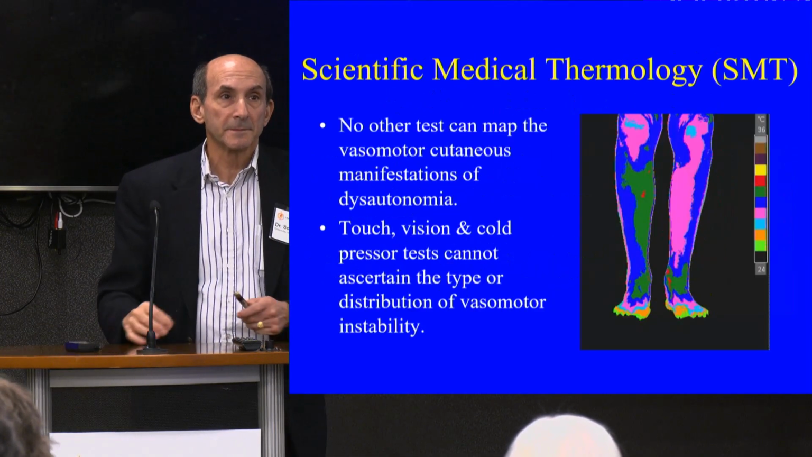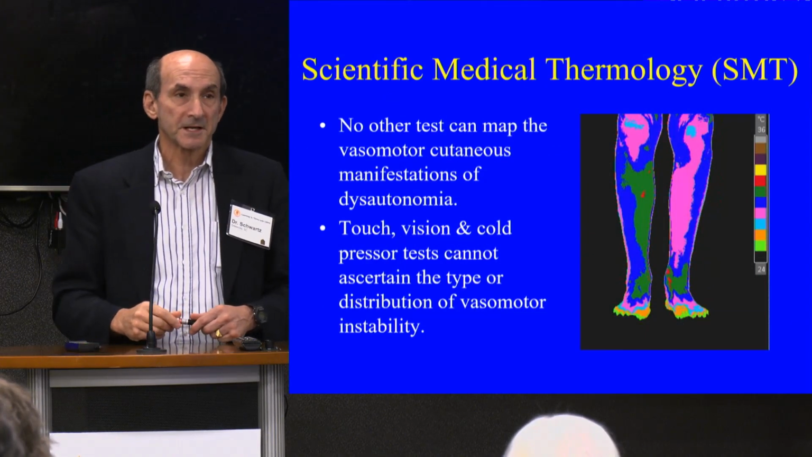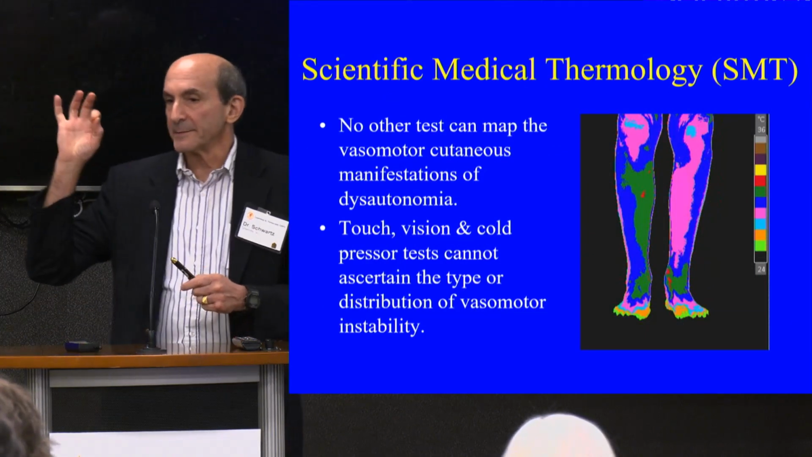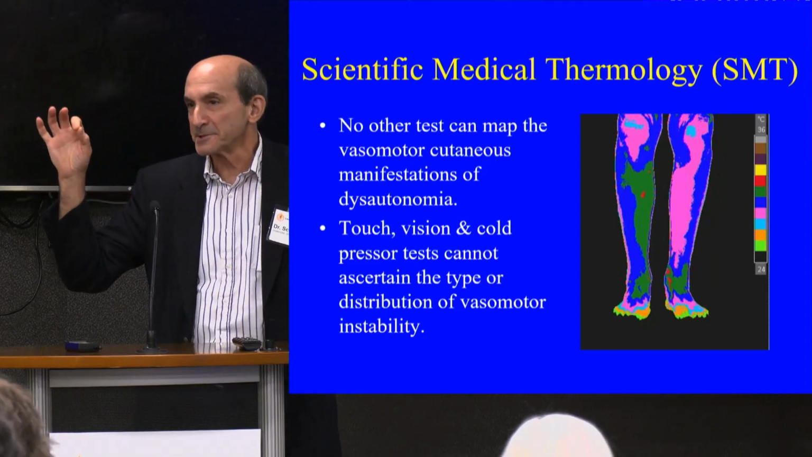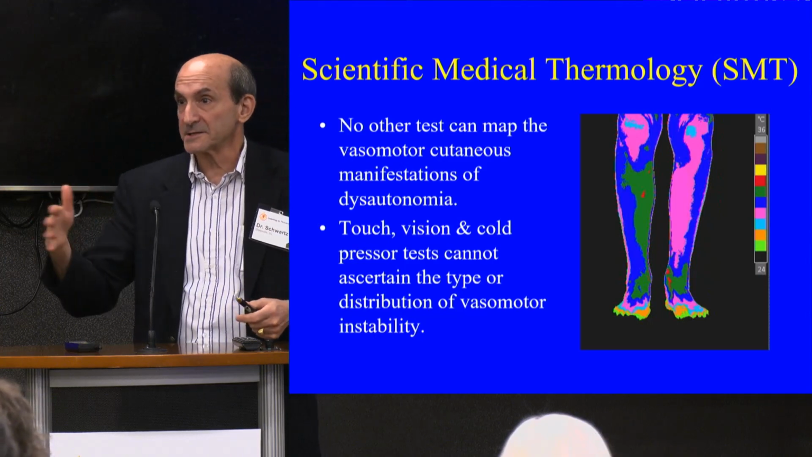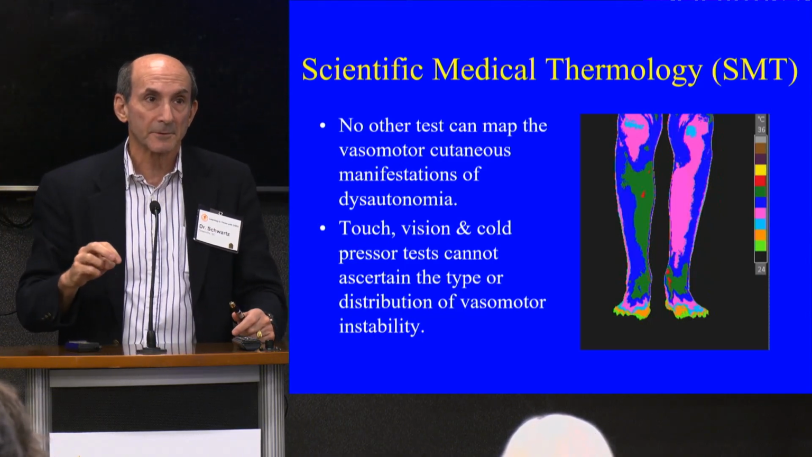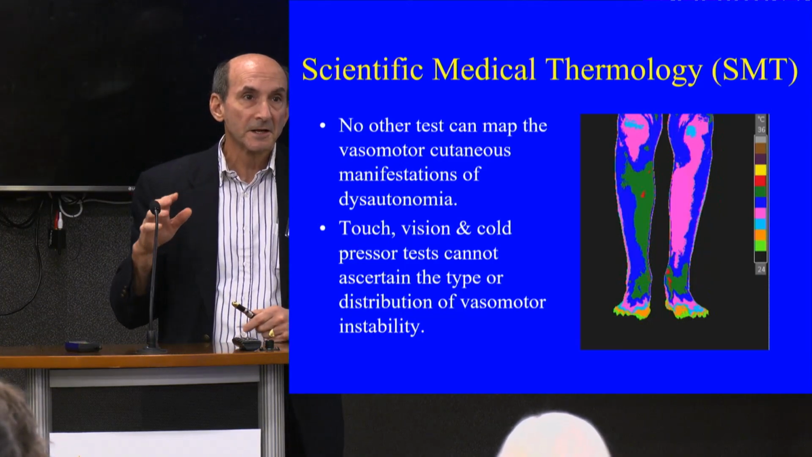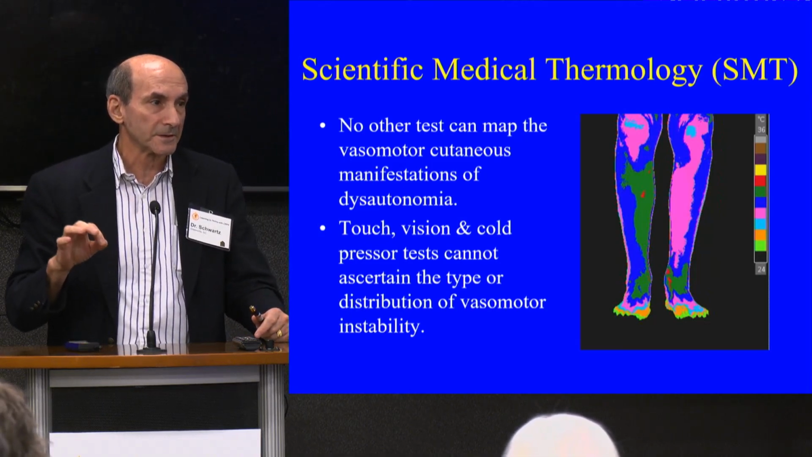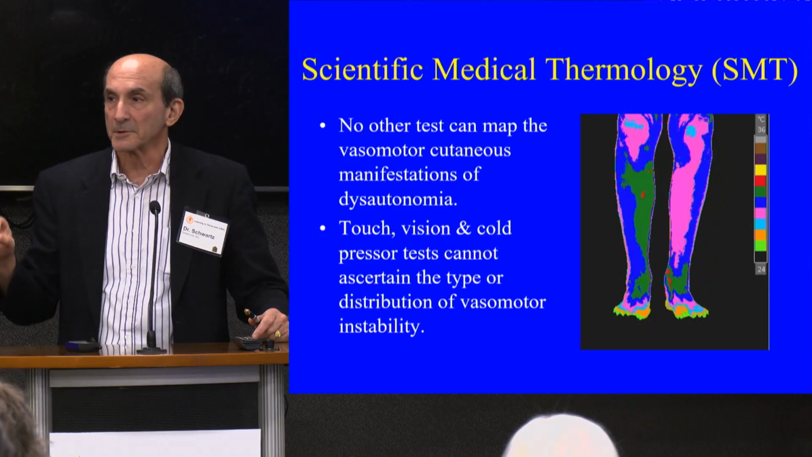No other test can map the vasomotor cutaneous manifestations of dysautonomia. You can put a temperature tab on and say, oh, I checked your temperature, I have a temperature right here. But that doesn't give me a map of what might cause that distribution of findings. Thermal imaging is required for that. Touch, vision, cold pressure tests cannot ascertain the type or distribution of vasomotor instability. And that's what thermal imaging does.